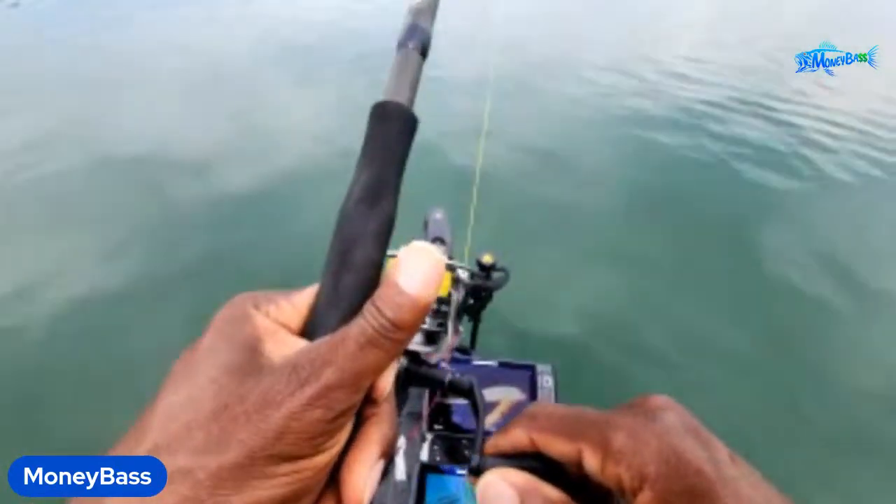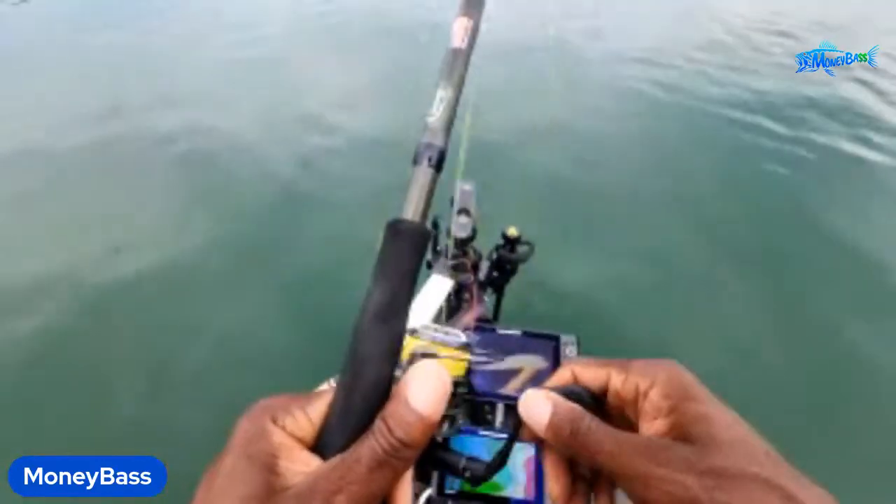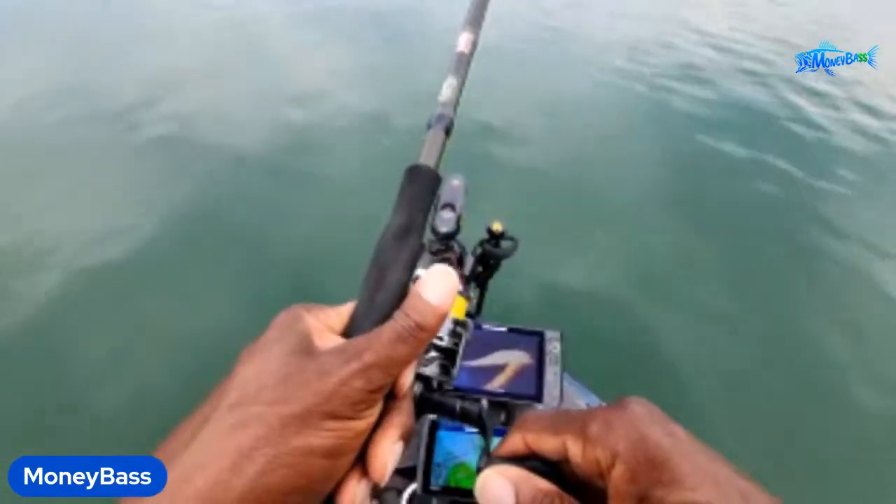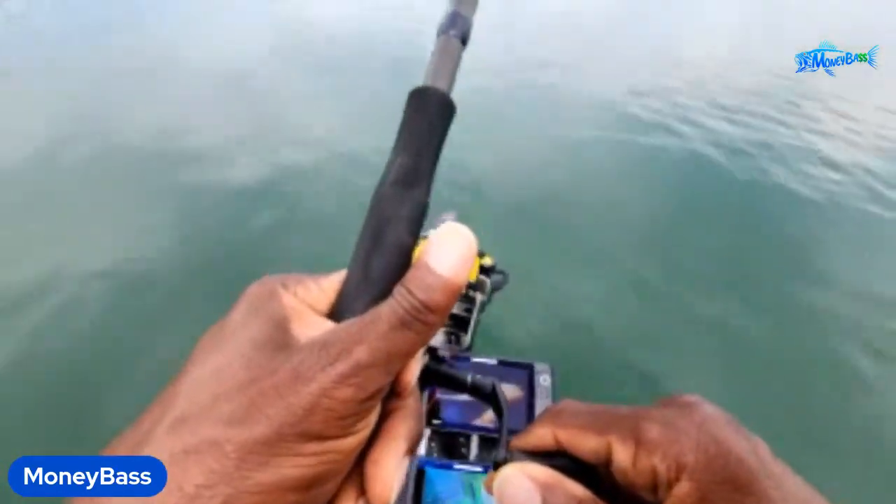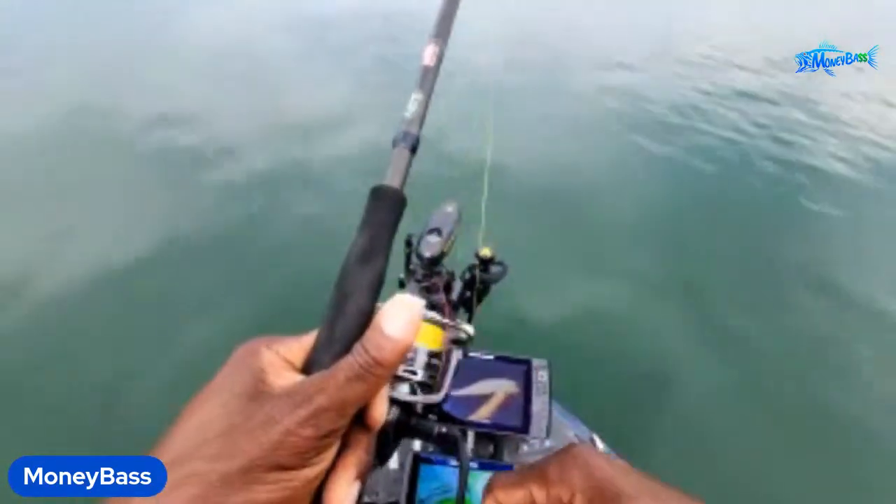All right, I can feel it coming through that cover now. And I see the fish moving. So these fish, they're close enough to the top to where they may hit something on top. So I'm going to try that next.